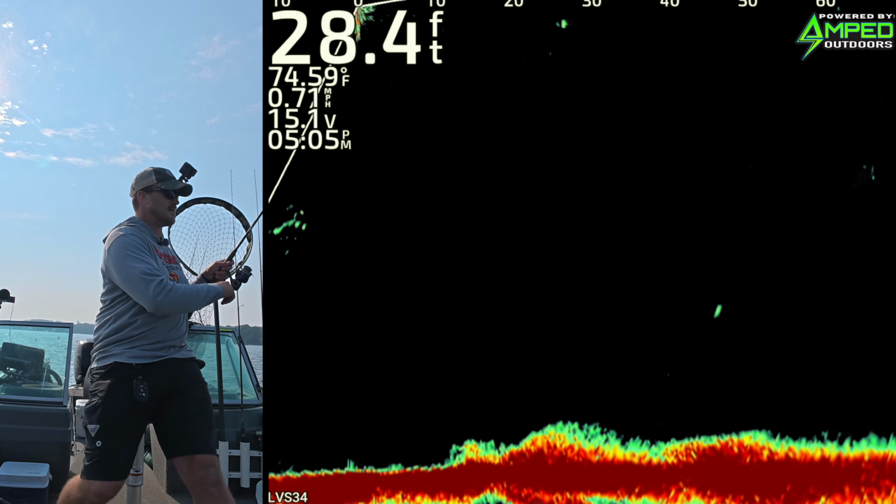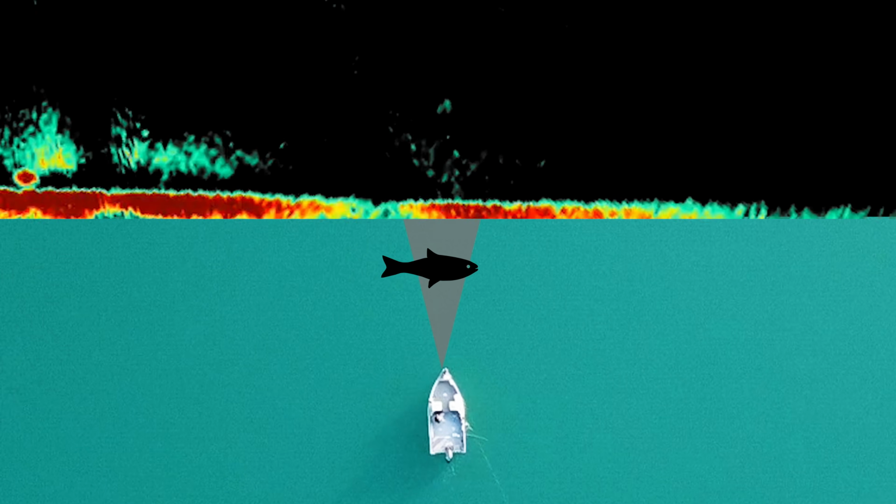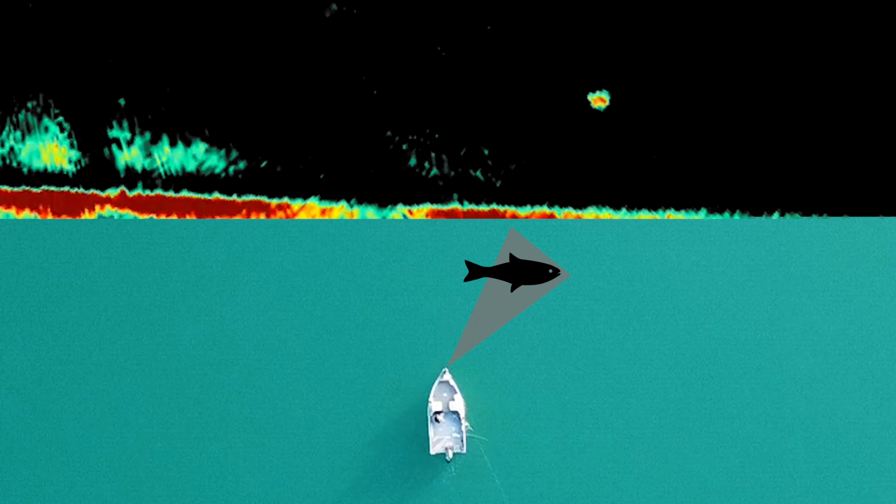And sometimes, whether the fish are lethargic or aggressive, they can be moving quickly. So you're gonna have to kind of chase them down. And if that's the case, then you're gonna wanna take more time to identify which direction they're moving and try to cast ahead of them.